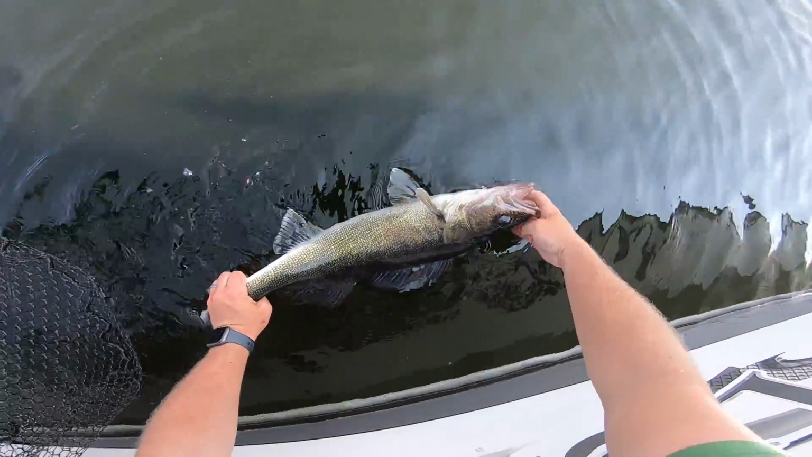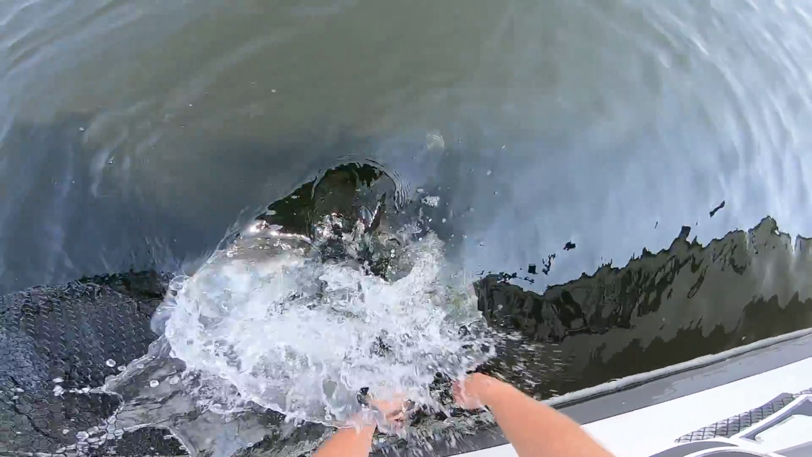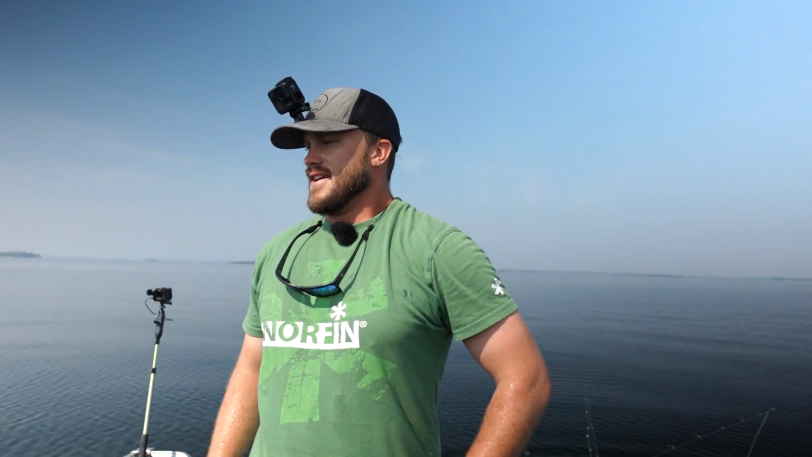Oh, these fish are just so thick. You can see a little scarring right there from something. Woo. Sweet. What a fun fish right there.